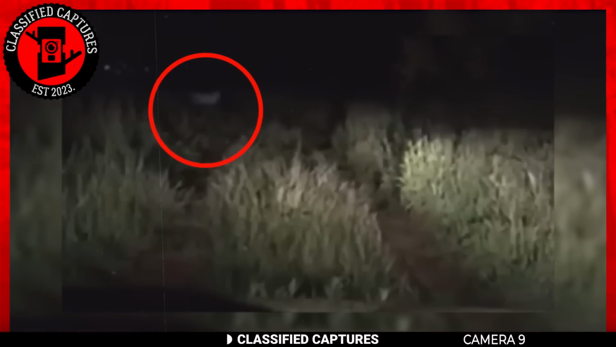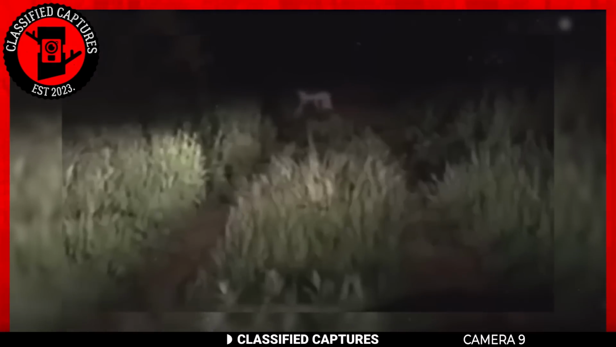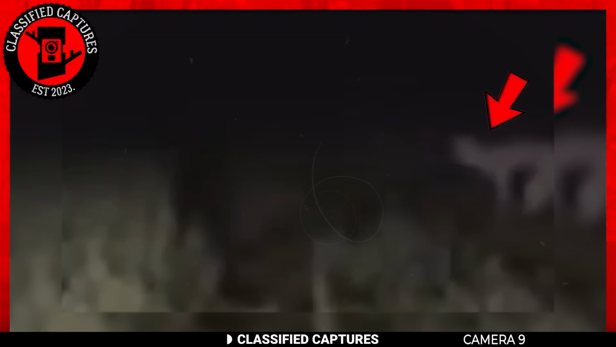The footage starts out as an ordinary drive through the dark woods until a creature in white crawls out from the right side of the bush, heading toward the left. The individual driving immediately stops, reverses, and gets the hell out of there. The one who sent this in states it was a skinwalker and he was the one driving.